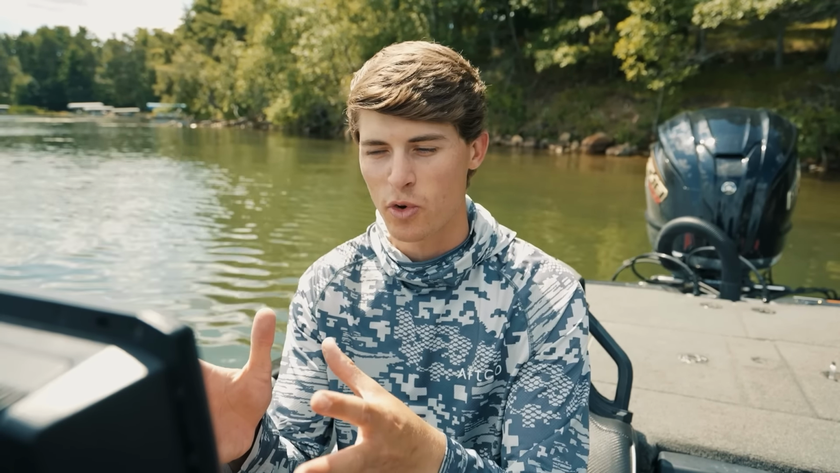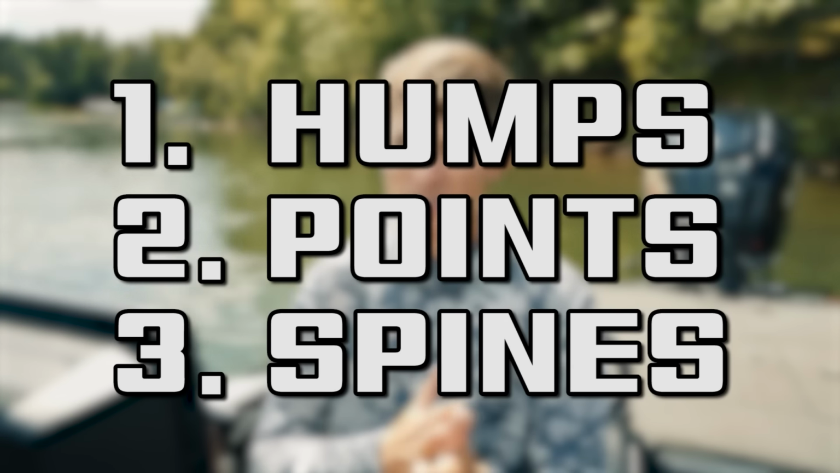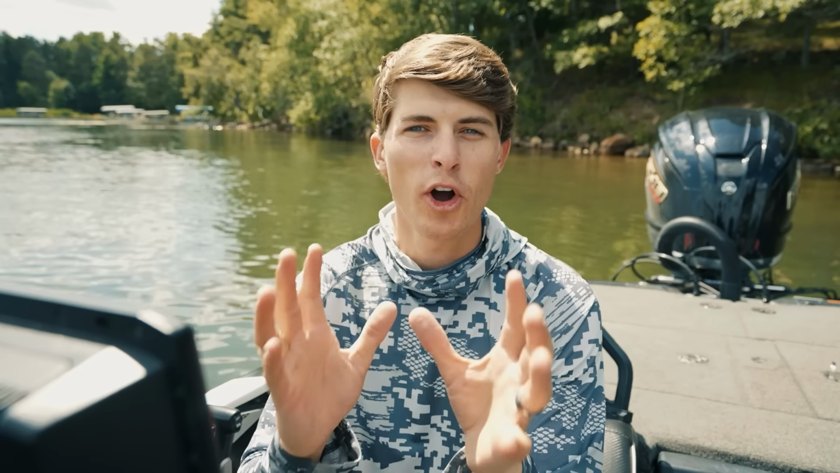Now, because rock for the most part is naturally occurring, unlike brush piles, and it doesn't need oxygen to grow, unlike grass, it can basically be in any water depth. But I believe the best offshore rock depth is going to be 10 to 30 feet. So now that we know what depth to focus on, let's talk about the topography of where the offshore rock is. I've got 3 main recommendations: humps, points, and spines, which are kind of points. We'll talk about that. Let's cover humps first.